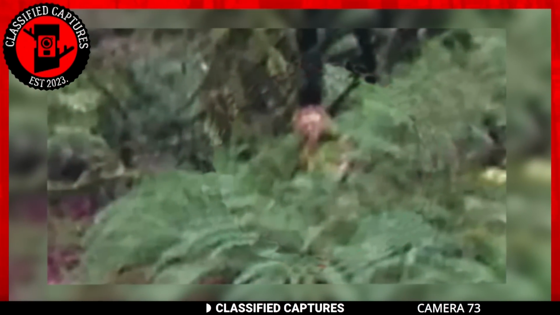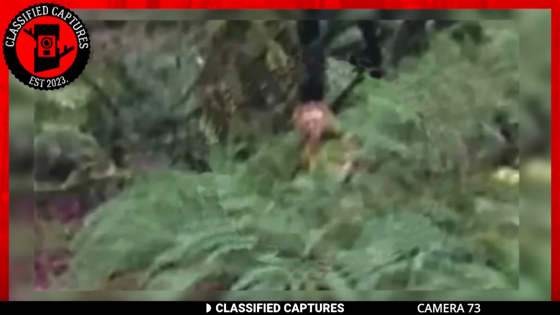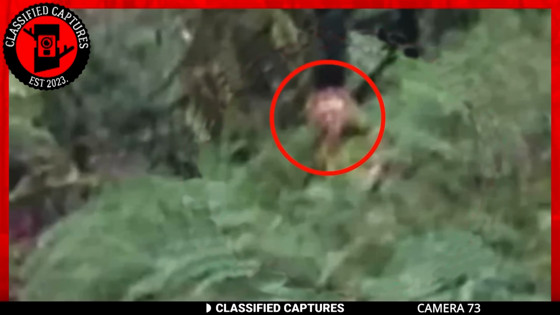The mysteries of trail cameras, always ready to capture the unexpected. In this particular image, nestled among the trees, there's something truly intriguing. It's a creature, no doubt, and it appears to be rather massive, covered in a copious amount of fur.